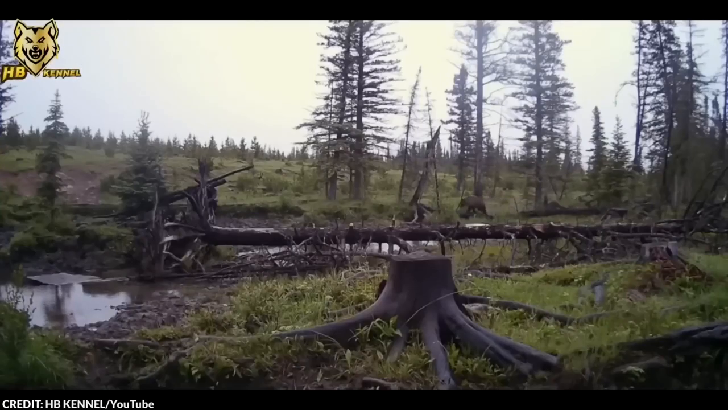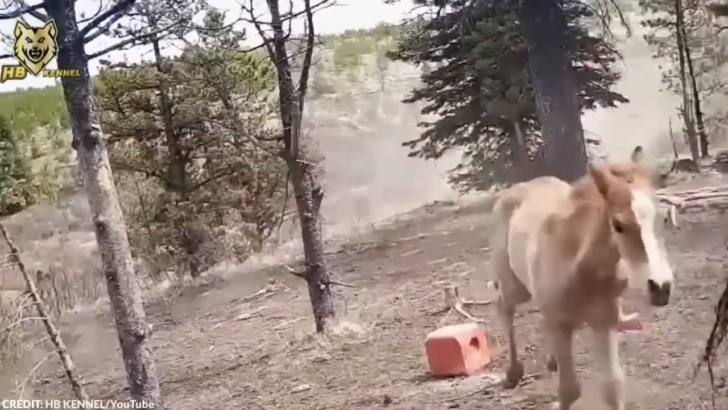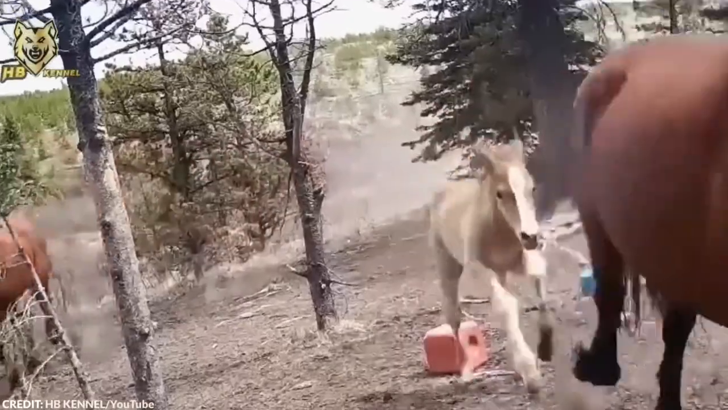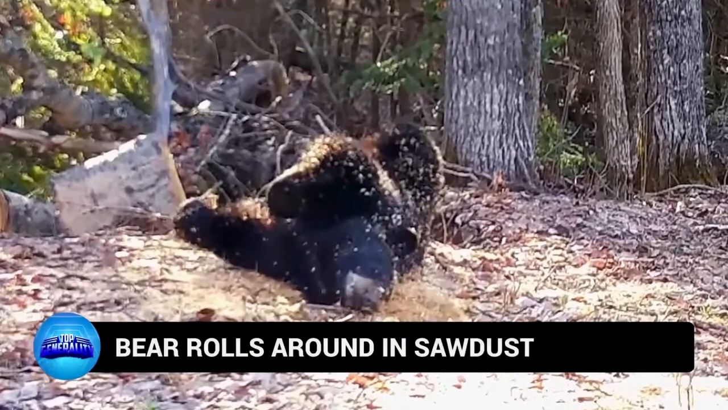If this is so, why was the grizzly chasing the herd then? Well, the bear was likely targeting the small foal, which can be seen lagging behind the group. The predator was not far behind, although its distance from the group was still significant enough that it didn't seem like it would be able to run fast enough to catch the foal, unless the horse's stamina failed or it tripped.